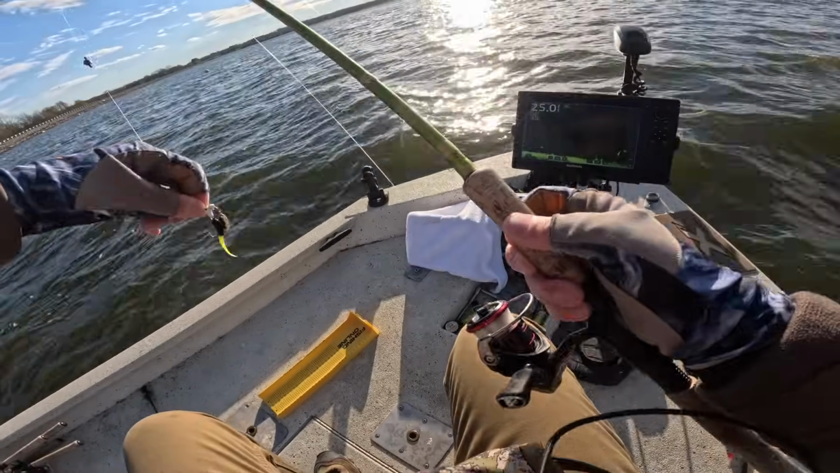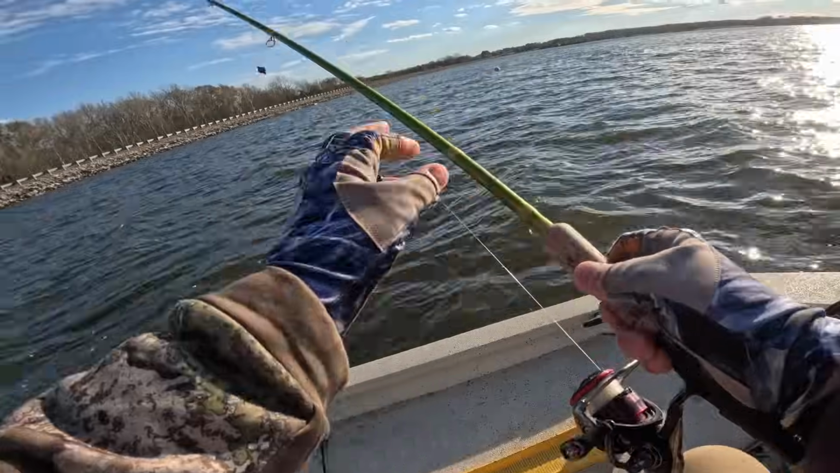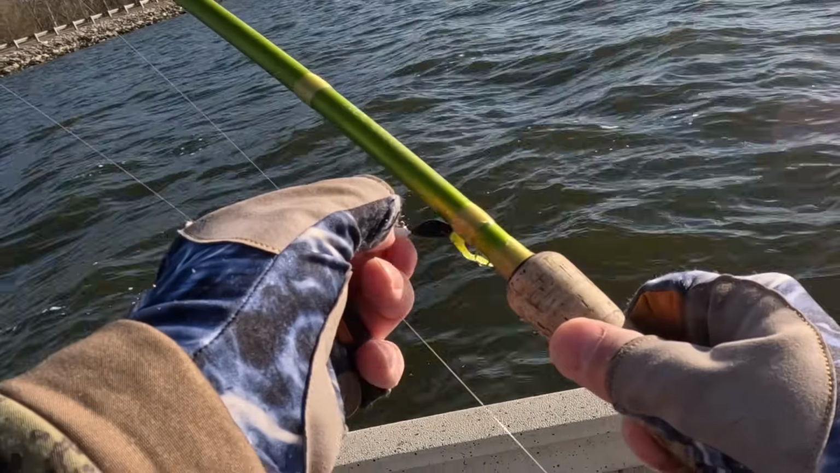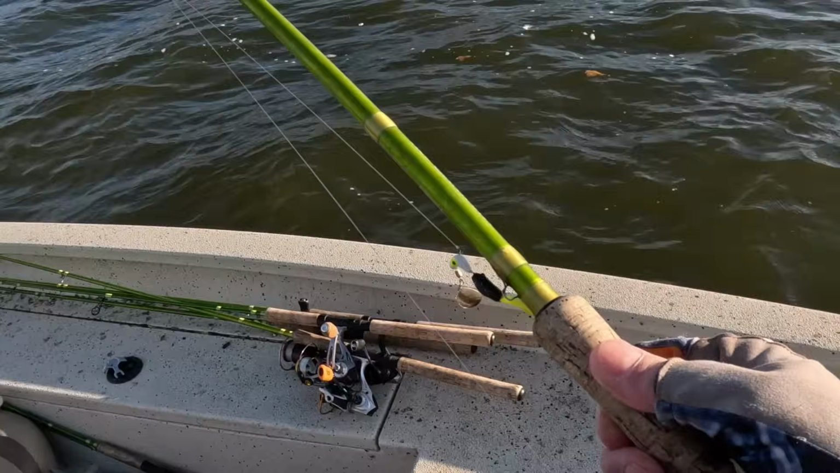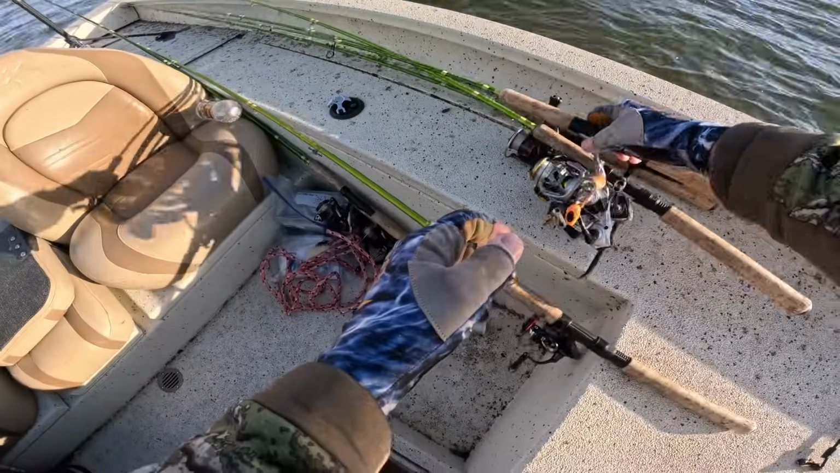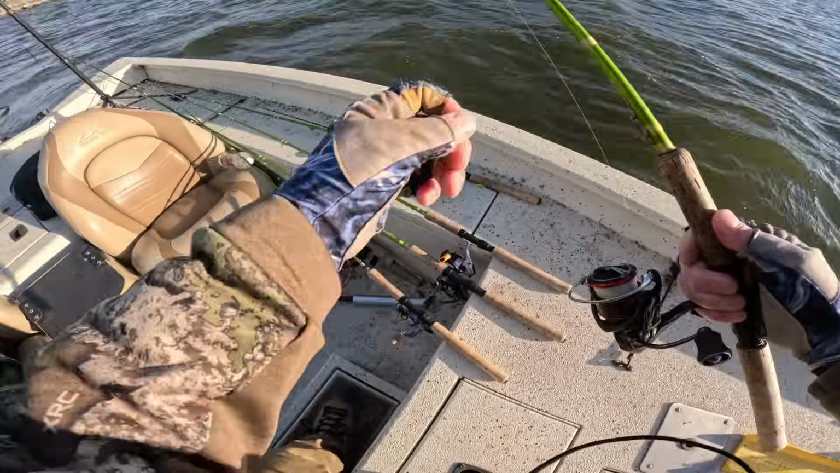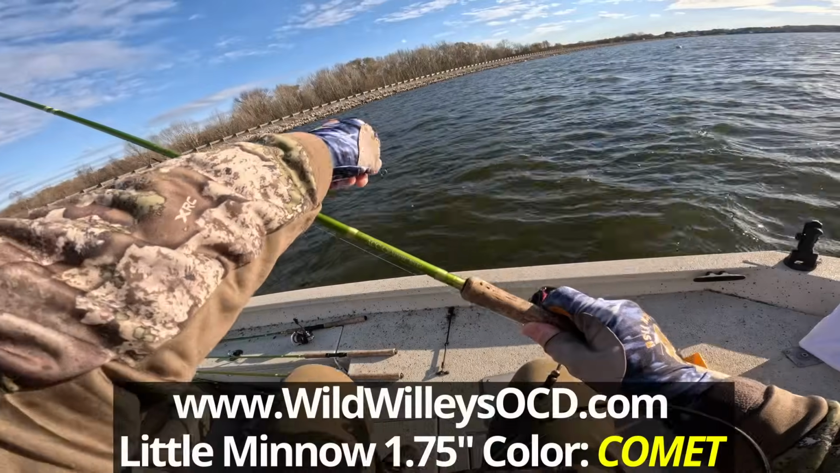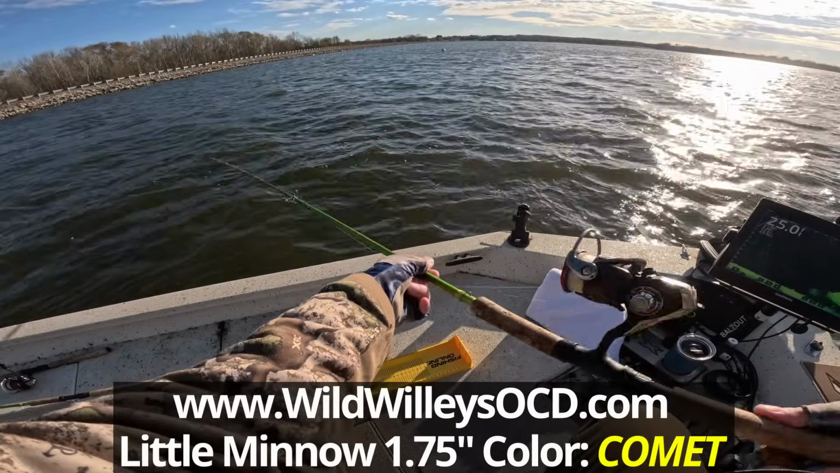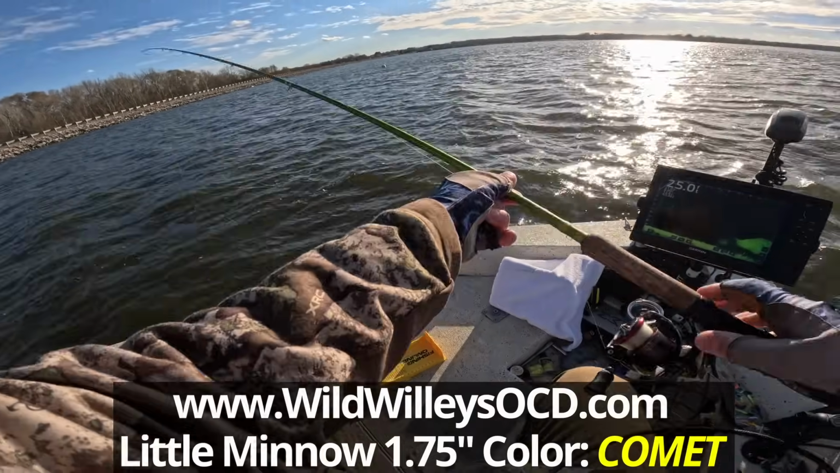For me, underspins work great in the winter time, typically. However, I didn't like the way the fish were reacting to it, so I changed it up and went to a more finesse presentation using a 64th ounce Trout Magnet jig head. And I was also using the Wild Willey's OCD Little Minnow in the Comet color. It's a 1.75 inch lure.